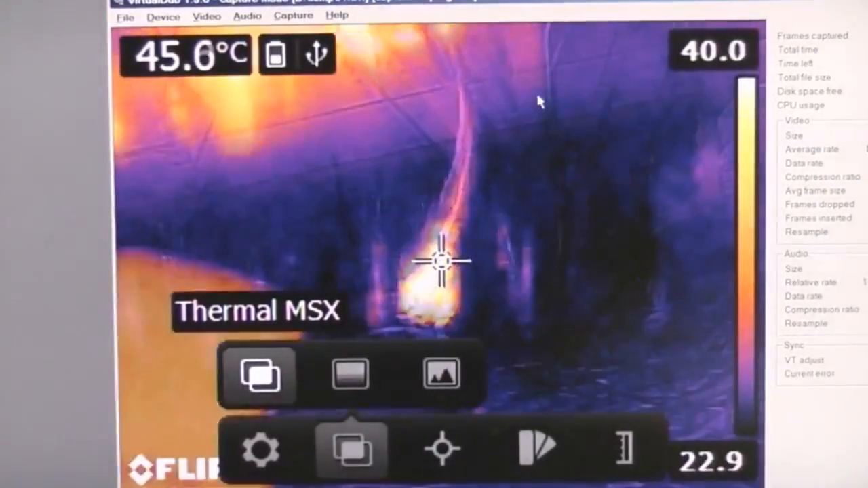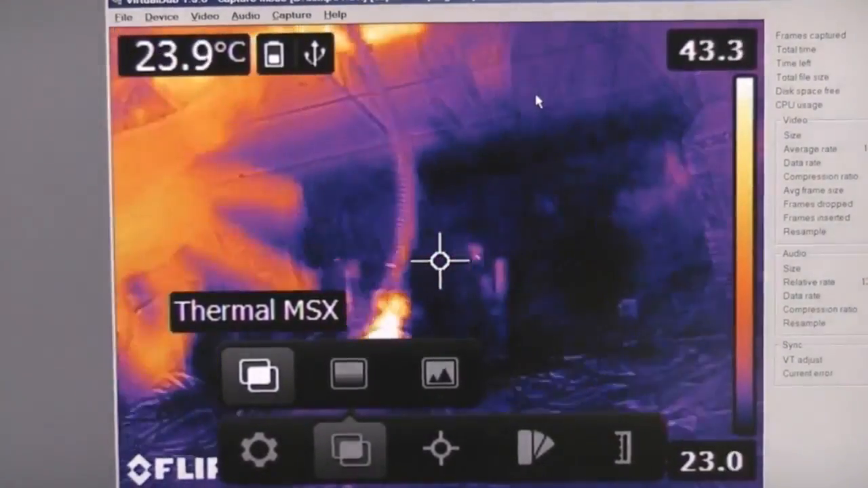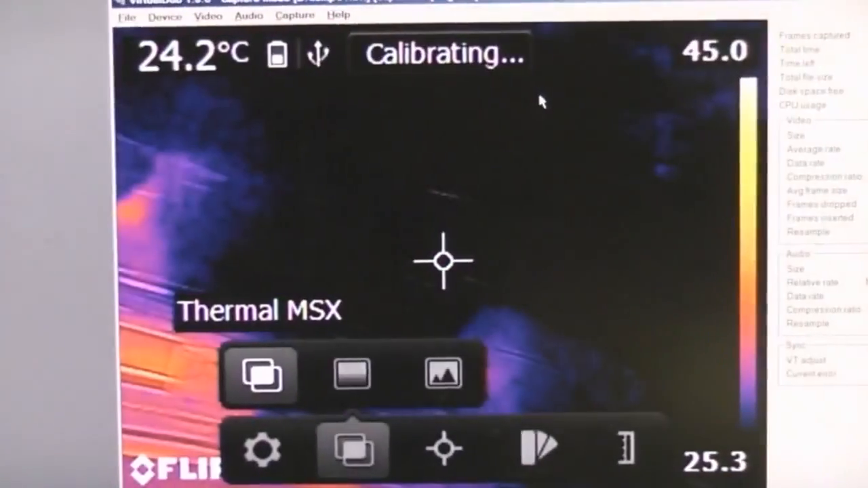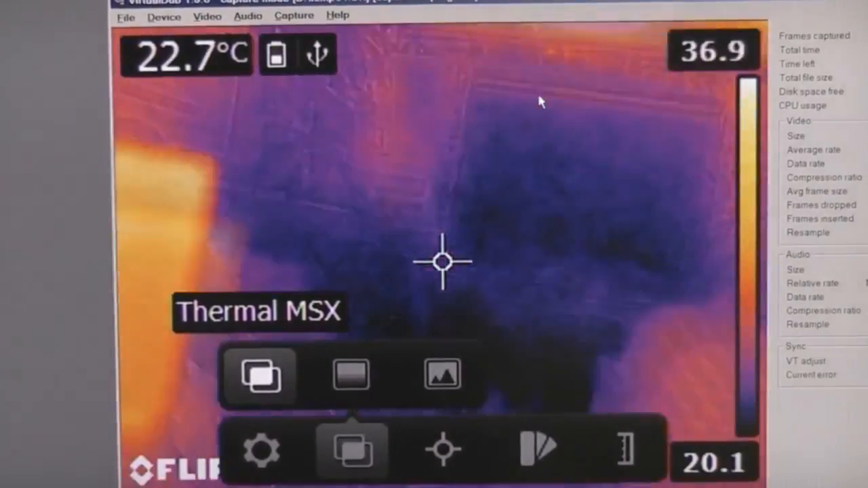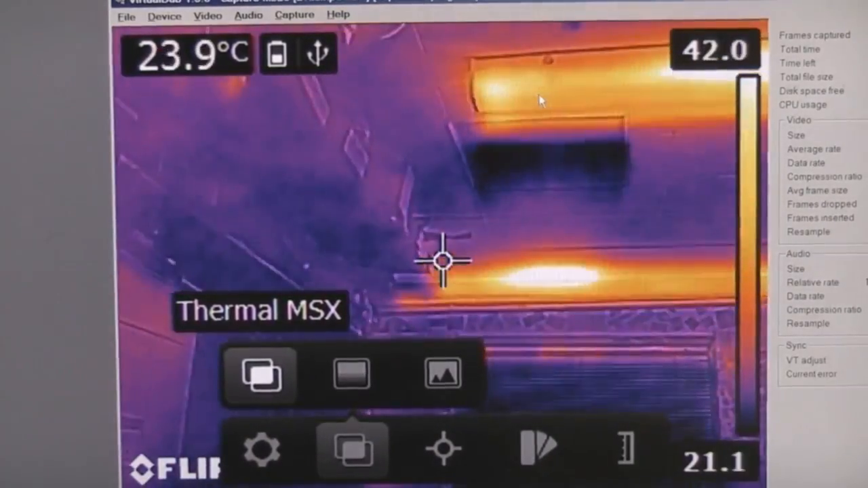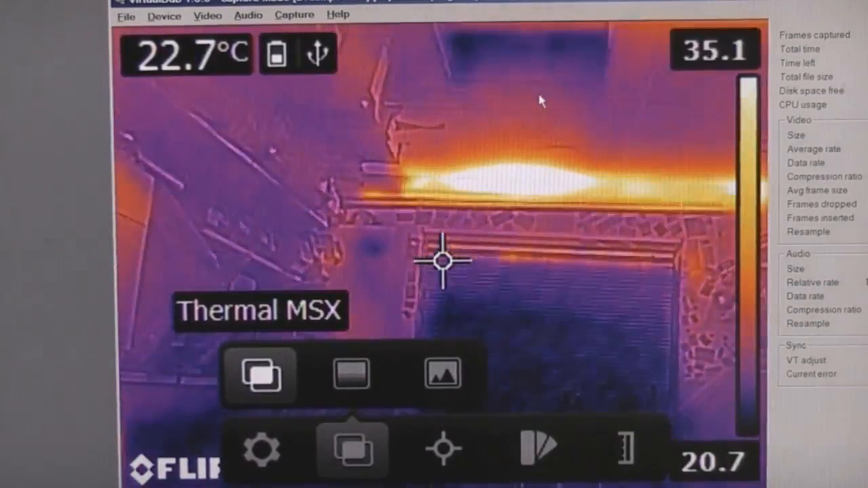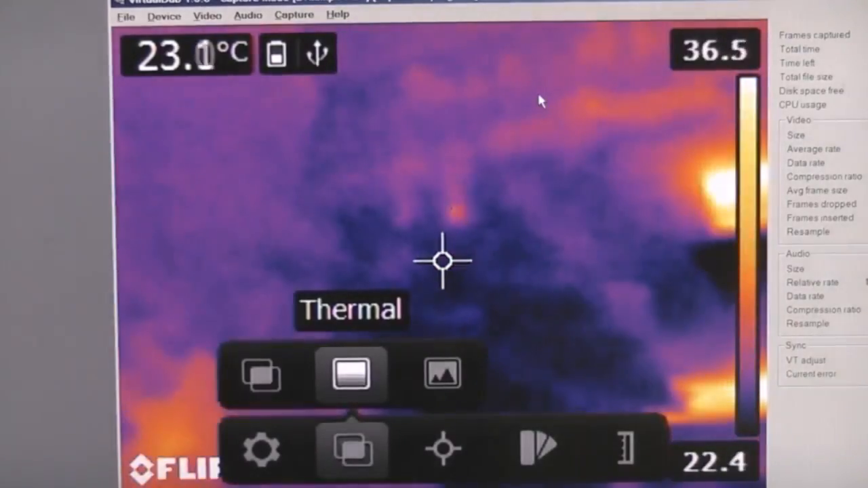Now, when you're working close up, it's less of an issue, because if nothing else, you can just stick your hand in the field of view and see what you're pointing at. But if you're looking at something at more of a distance, it can actually be quite difficult to figure out what things are. So if we look further over the workshop, these are obviously the lights. You can see the hot spots where the ballasts are. But if we turn the MSX off, everything becomes quite a lot more blobby, and particularly for small objects.